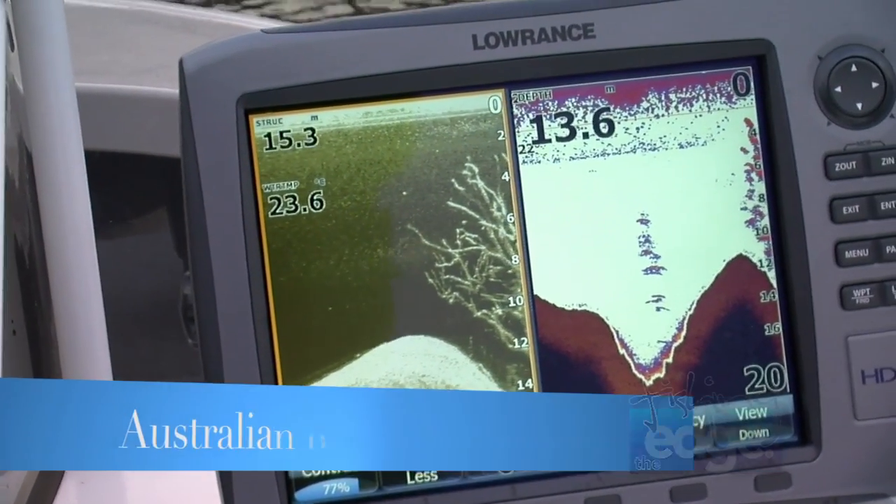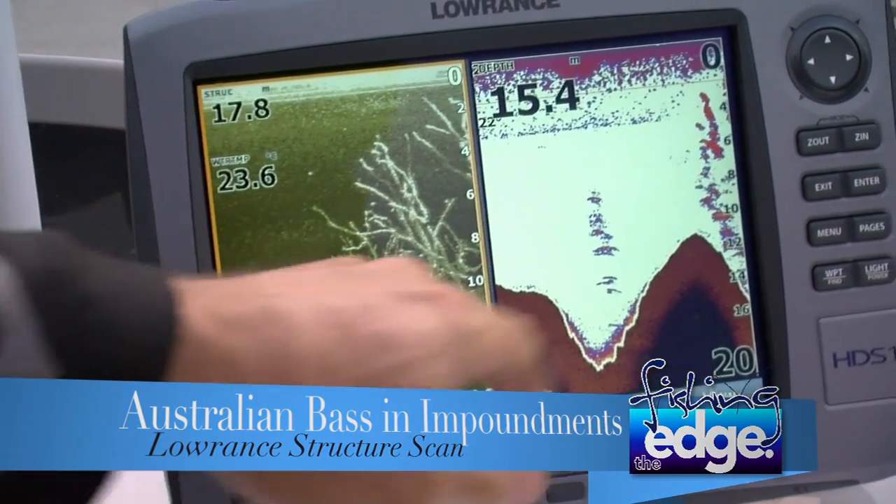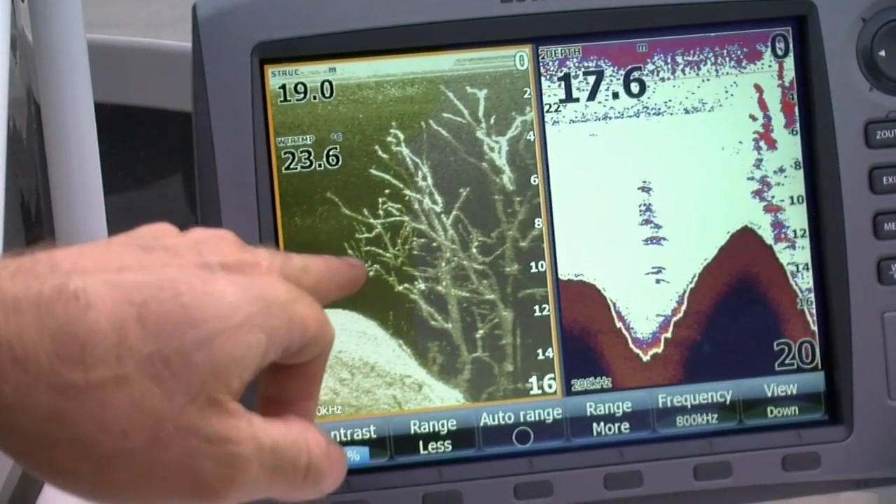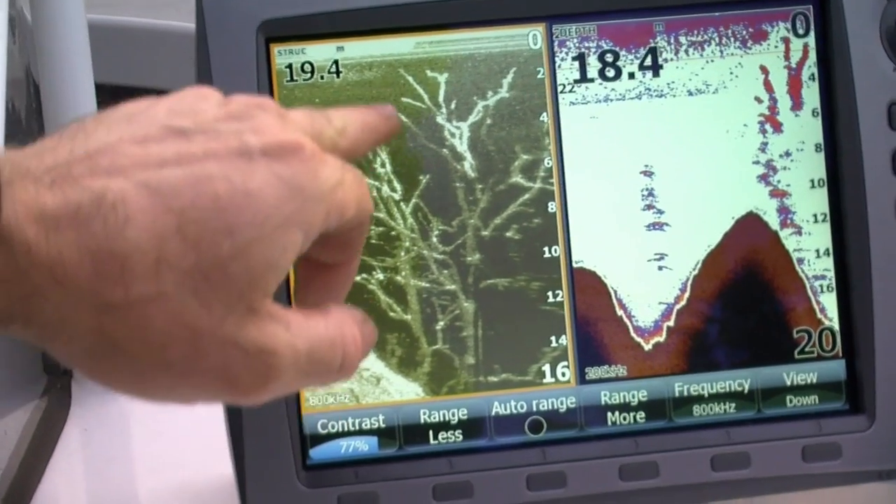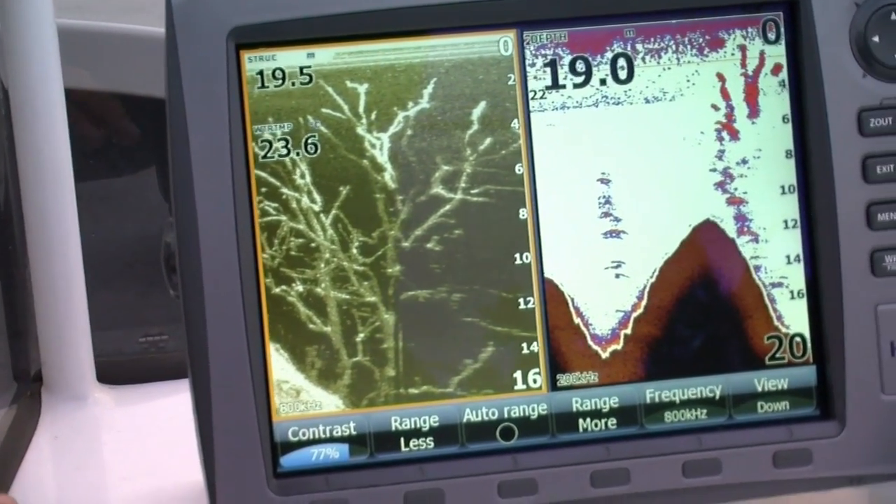Now, electronics is the way to go for any type of fishing, but check this out. This is Lowrance's structure scan. You can see the sounder picture here, the side. Look at the definition of that tree. It's just unbelievable. And you can see a bass sitting in there, or a perch. That's the shape of the tree. That's just amazing. Absolutely amazing.